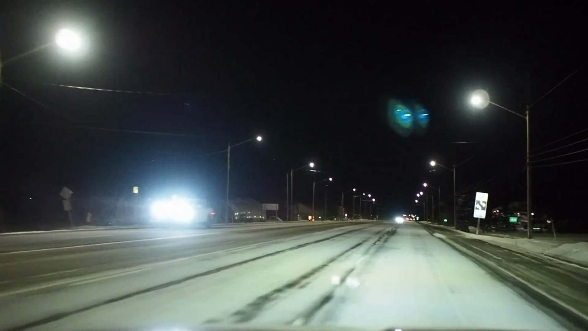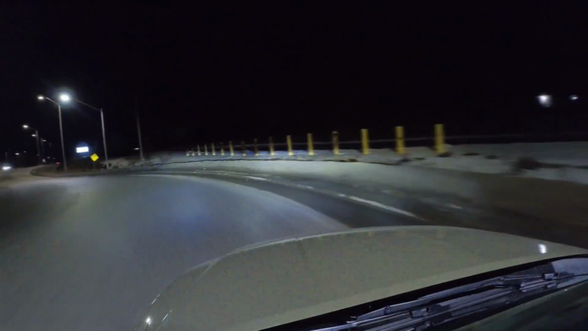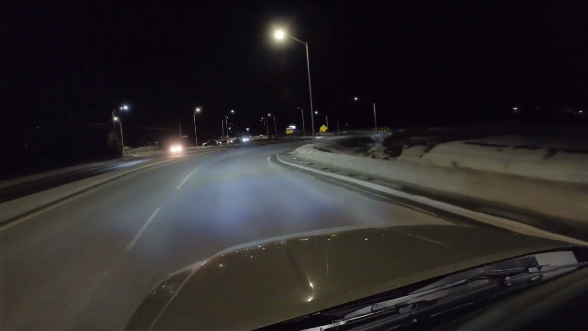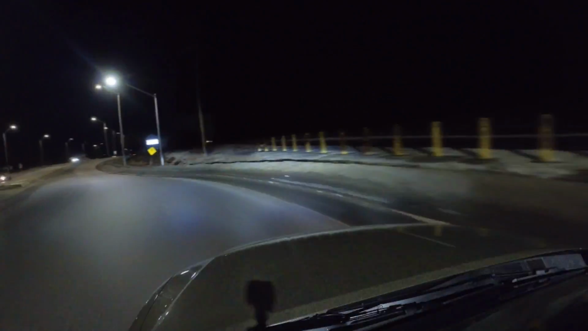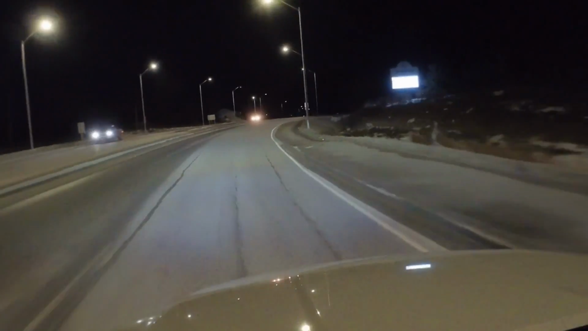Watch closely in the roundabouts in this hyperlapse footage. We'll play it a few times so you can see. The adaptive lights are somewhat subtle in action, but you can see those beams bending in this situation, keeping more of that powerful light exactly where your eyes are looking for it.